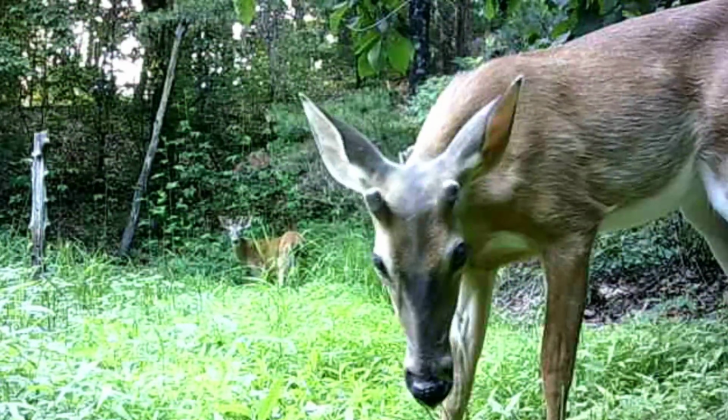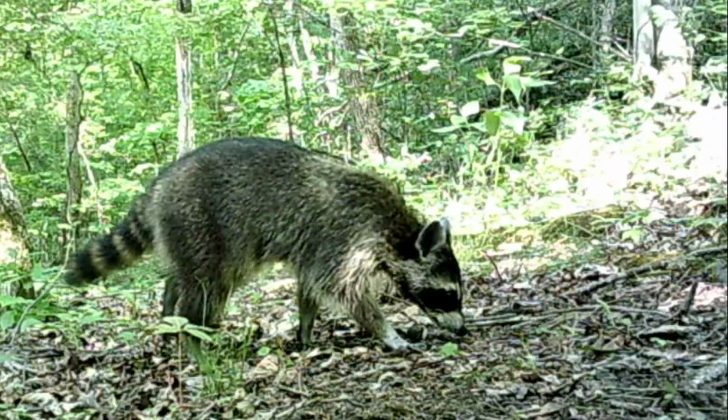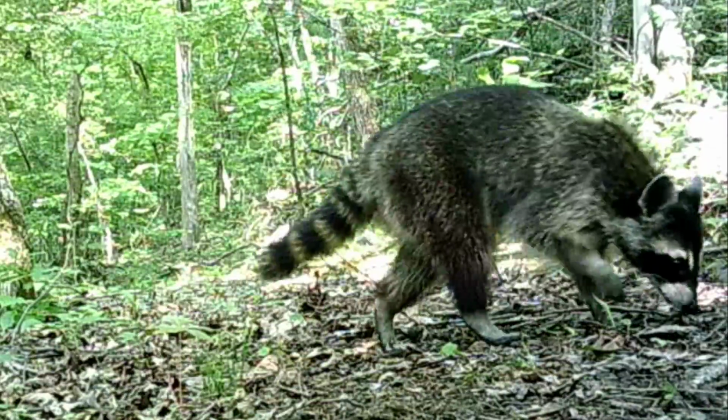Bucks are doing nicely, but it's time for the does to have their fawns. The other little animals, they're moving around real nice.